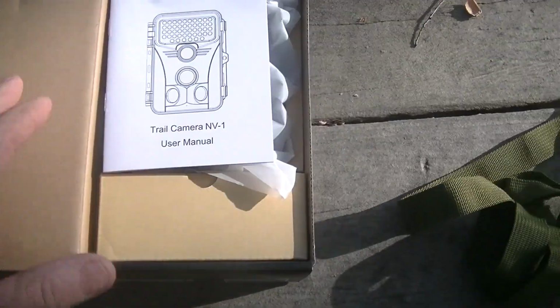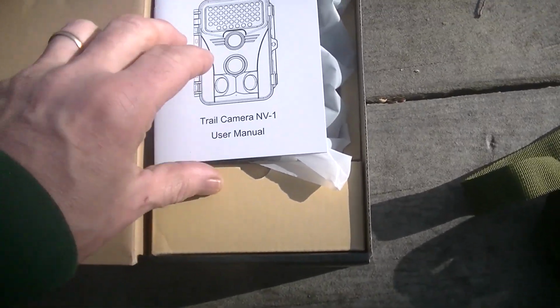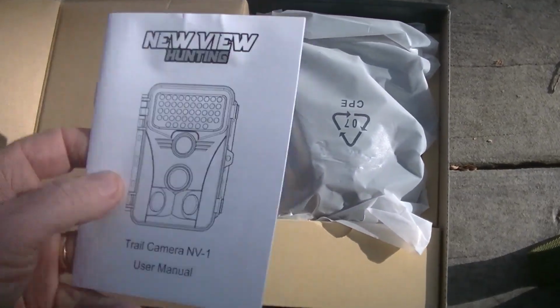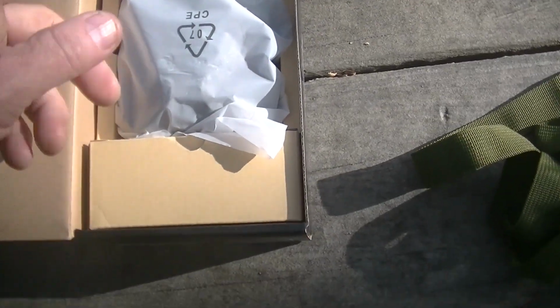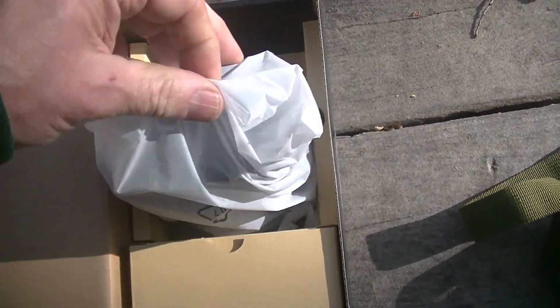Like I said, I just opened up, put the batteries in, and set all the settings up before I came up here, but I repacked it exactly like it comes. You open up the box, you've got your owner's manual here, which I'm not a big reader, but I do need to read on a couple of these options.